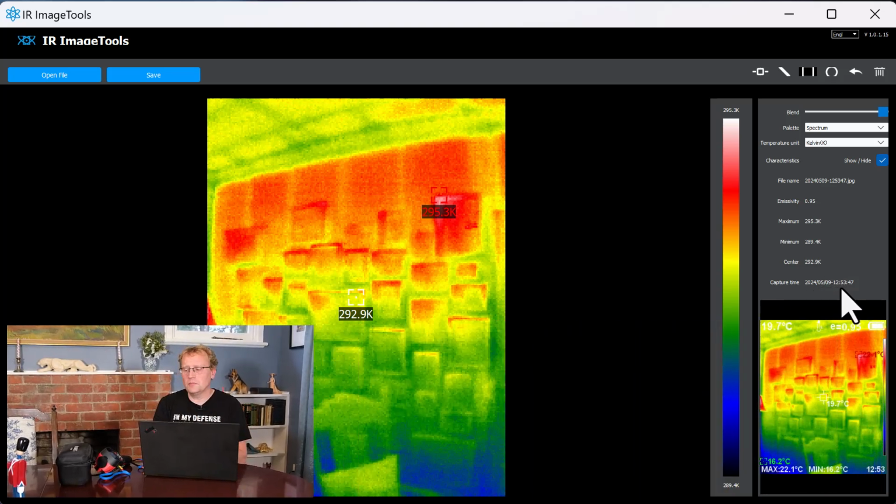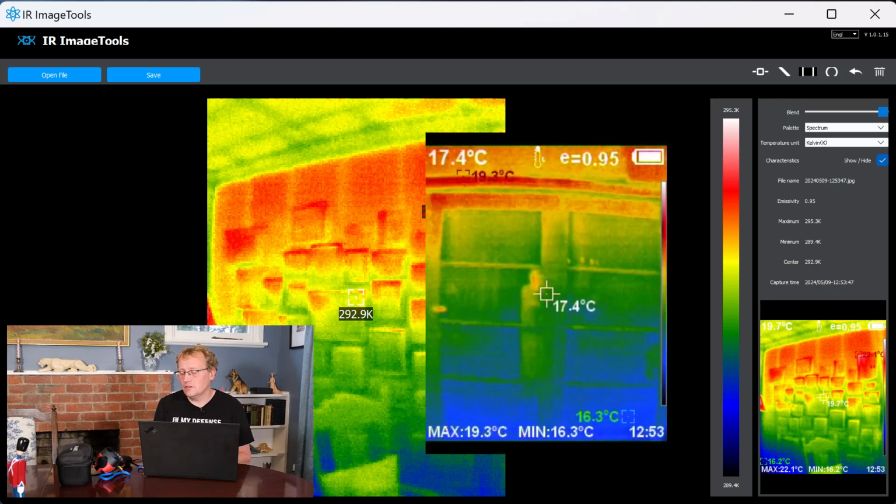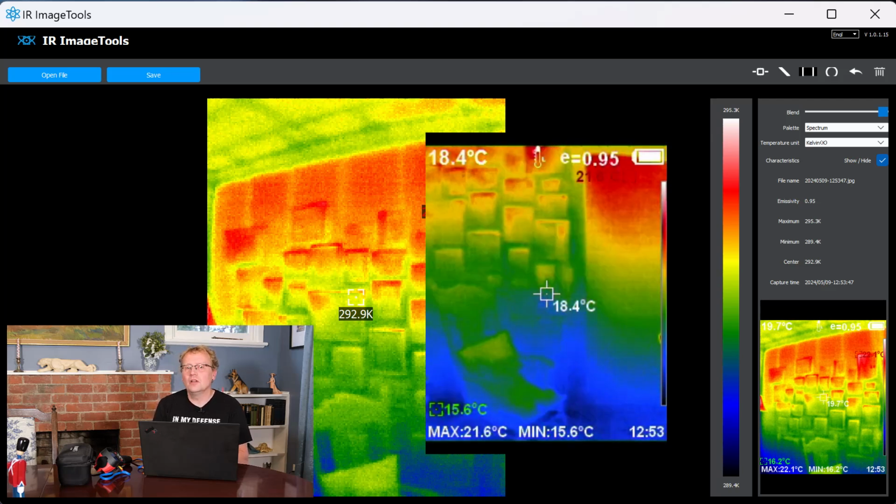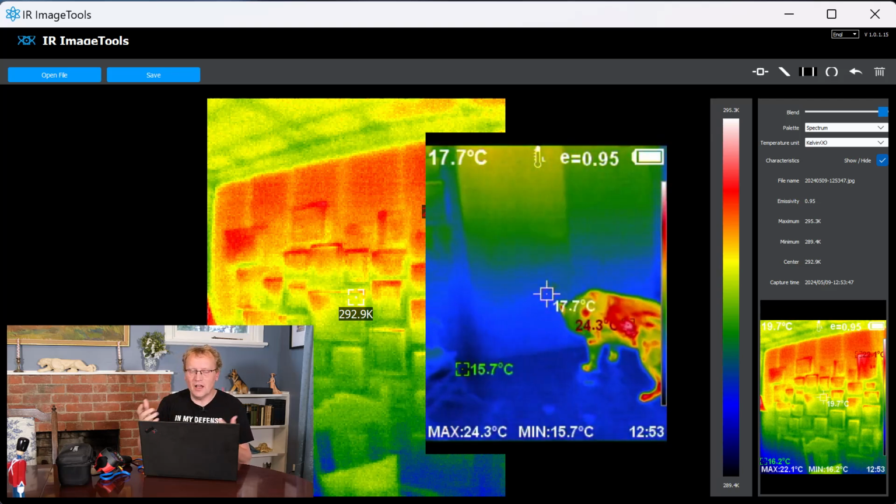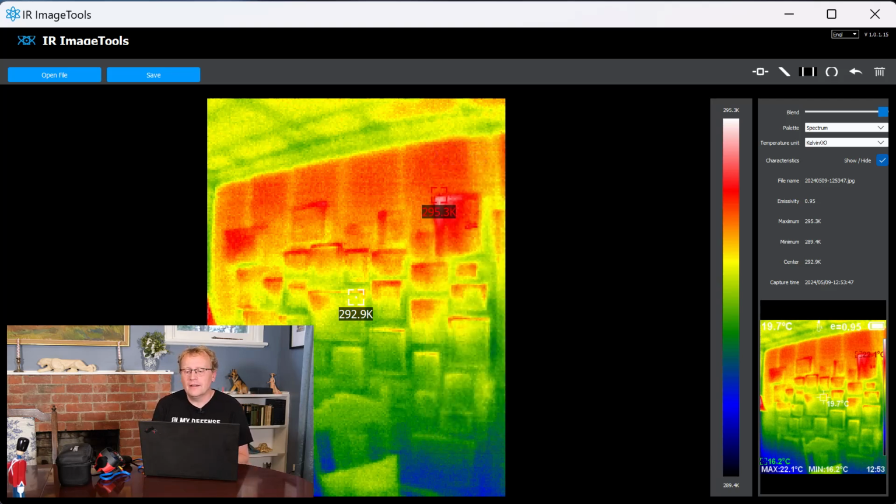Now I was hoping there'd be a bit more around having firmware updates, but no, there's nothing else that I can do here apart from taking the files off. And yes, I could record videos as well with the device, but I cannot edit those in here. So the videos are just as they are, as it records. Obviously it'd be hard to replace every frame of it. It'd be quite a large file.